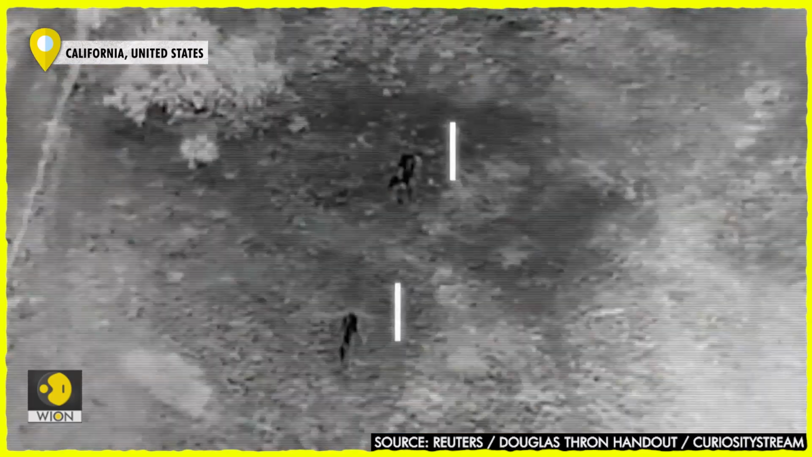I had worked as a cinematographer filming a guy rescuing animals as the subject matter, and he was using an infrared scope to find cats after fires. And I thought, you know what, imagine if we put this infrared scope on a drone, how many more animals you could actually find.